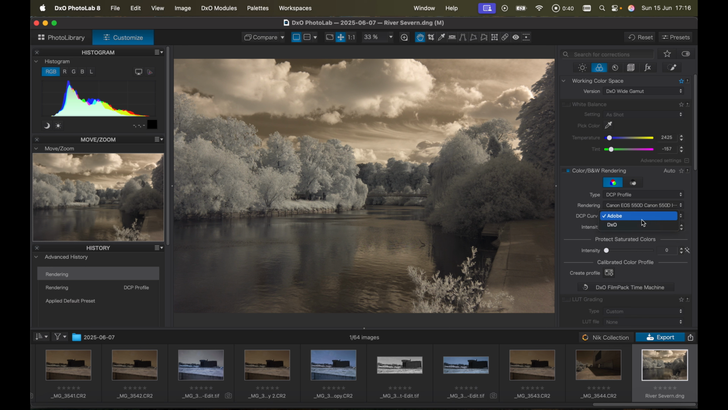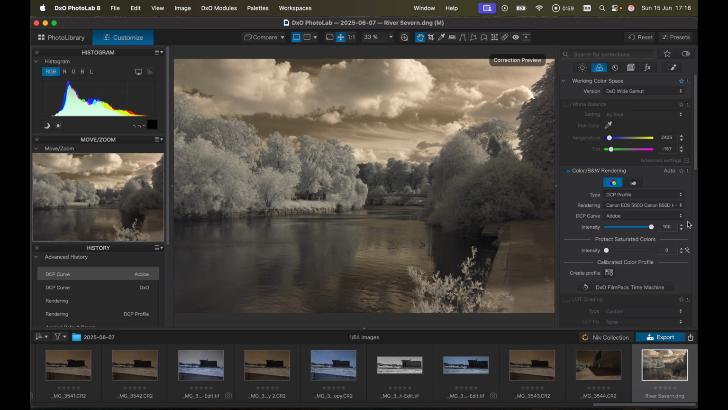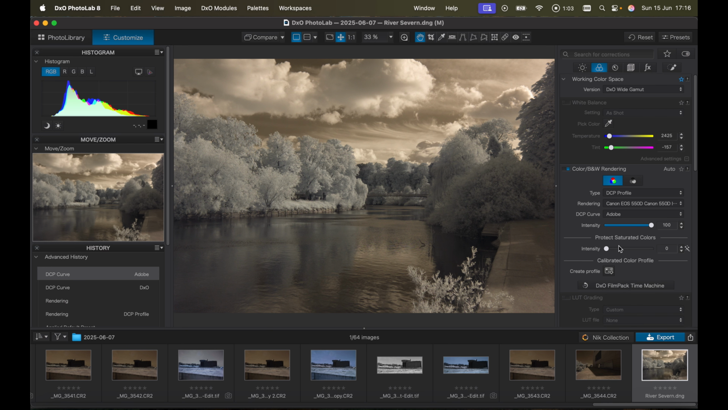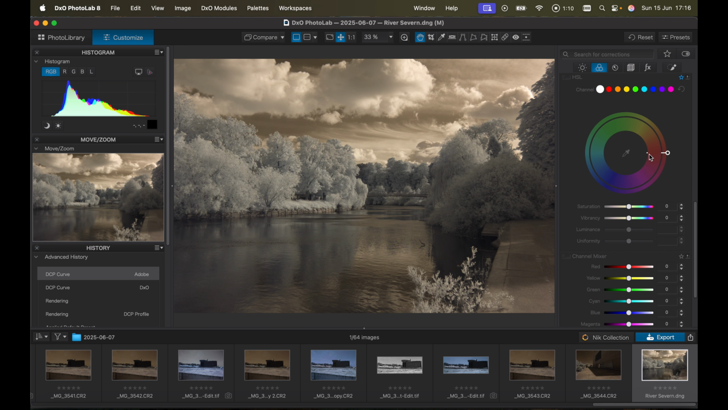Okay, and we get a choice of whether we want to use the DxO curve or whether we want to use the Adobe curve. Now, I prefer to use the Adobe curve personally, but it really is a matter of taste, and you can use the intensity slider as well to change this. Okay, so how do we do the color swap? Well, it's amazingly simple in here.